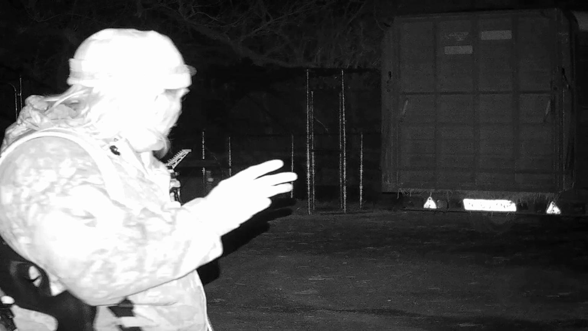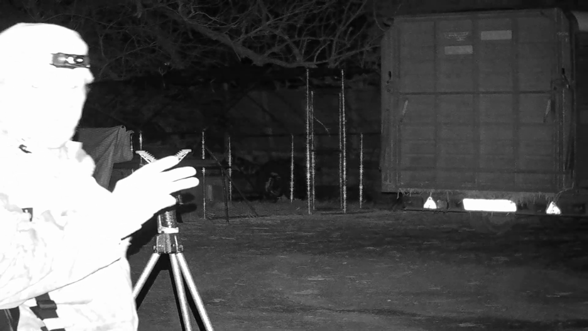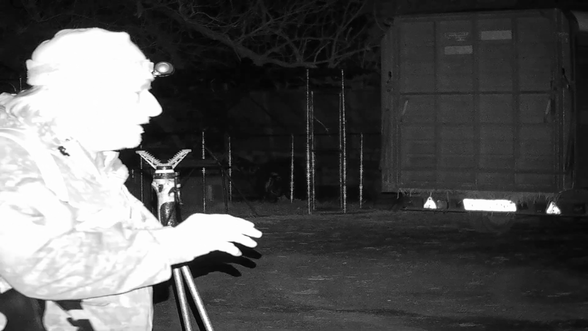That's number 3 in the bag, quite a big one by the look of it. I'm going to give it 5 or 10 more minutes, and then I'm going to move off to the other permission, which is 5 minutes up the road, and see if we can add to our tally for tonight.